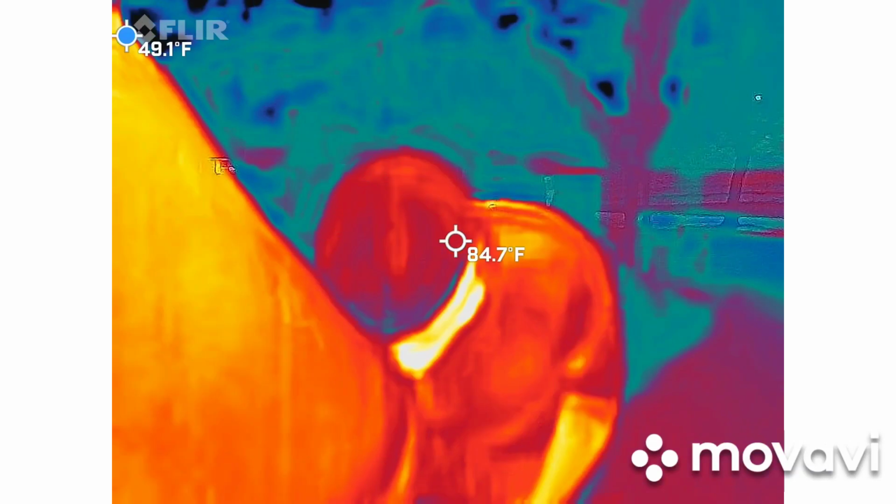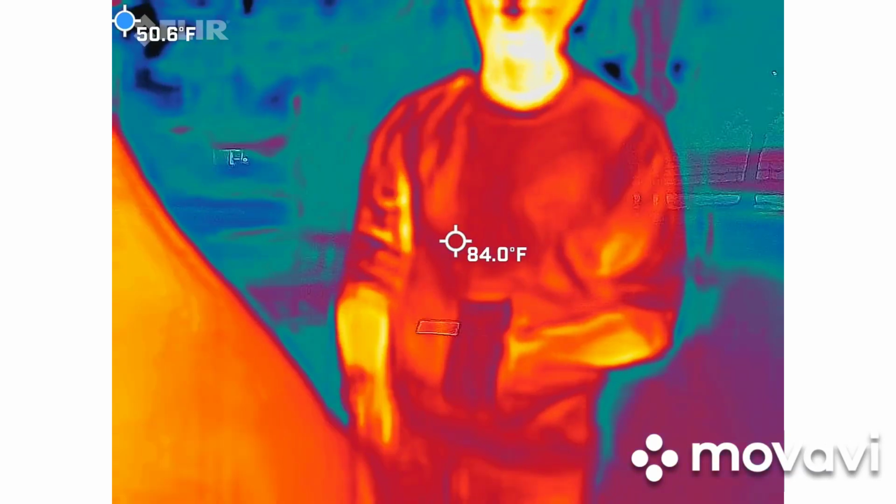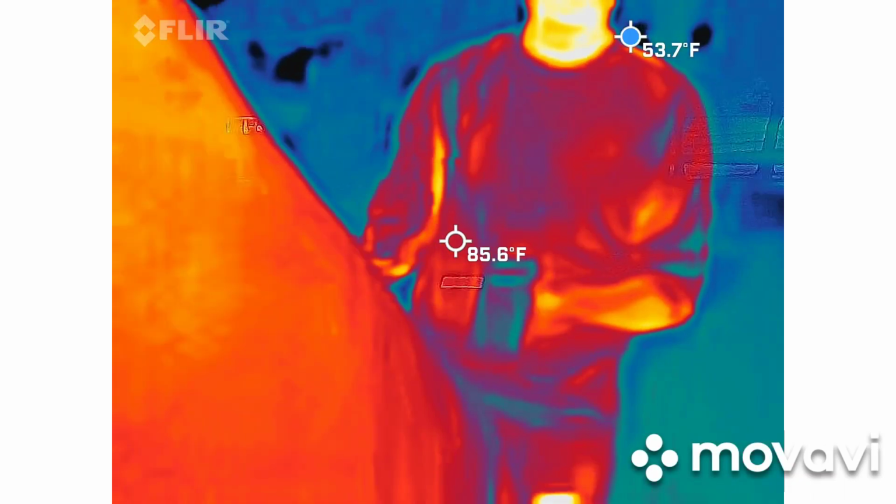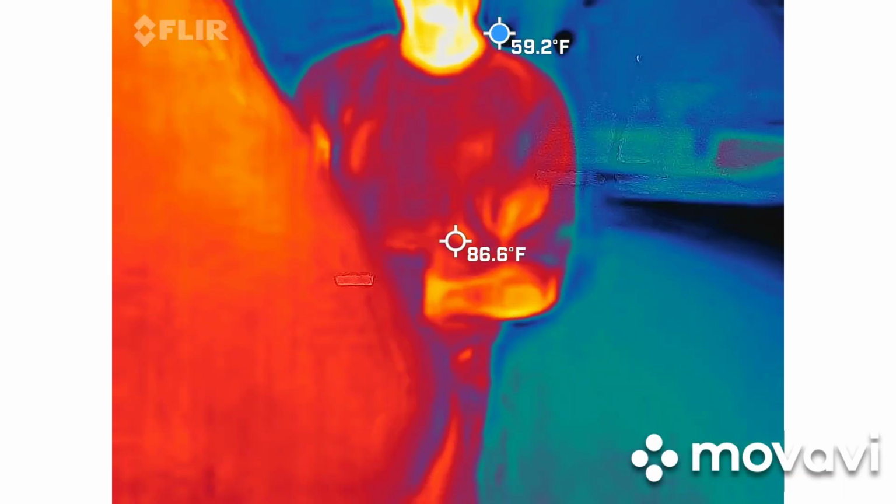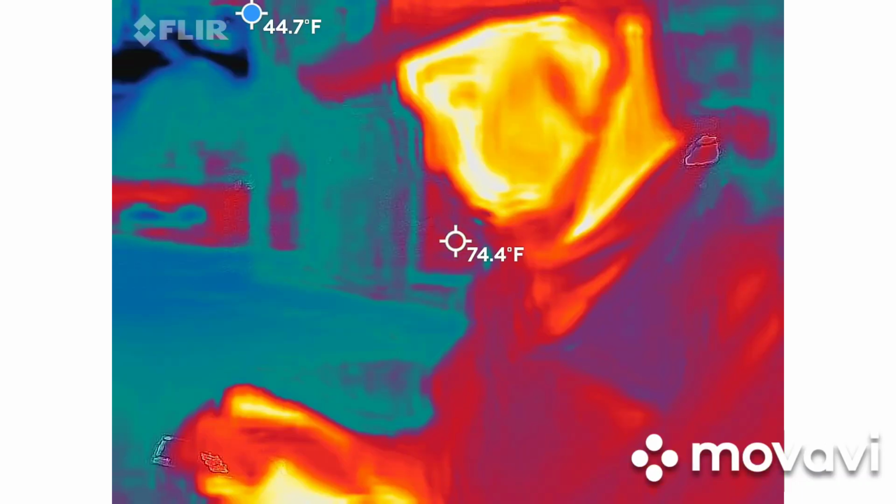Yeah, this one I've seen cap out and error out at 198. So again, we're talking about over microwave amount of EMF coming out of this thing. So on the tour, I've seen it go all the way up to 149. Just so you know, the 198 was at an outside location. Okay. The bottom number is ambient temperature.